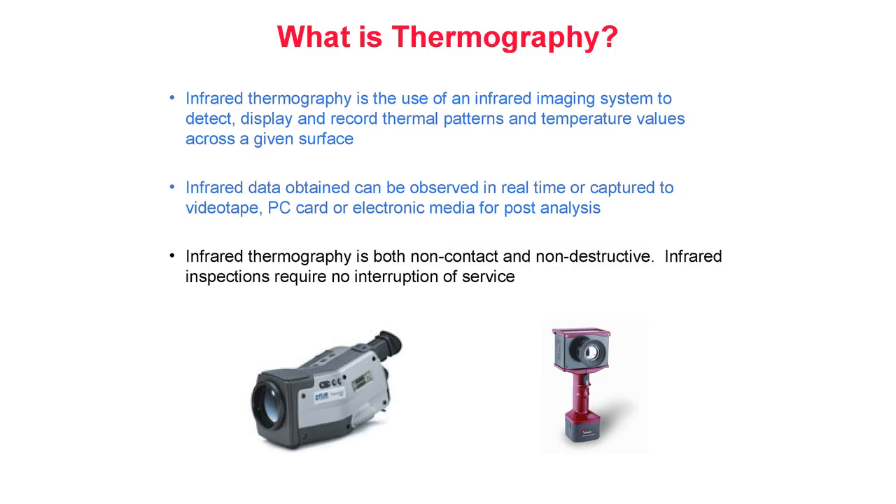Infrared thermography is both non-contact and non-destructive. Infrared inspections require no interruption of service. Additionally, thermal imagers emit no harmful radiation and are completely passive.